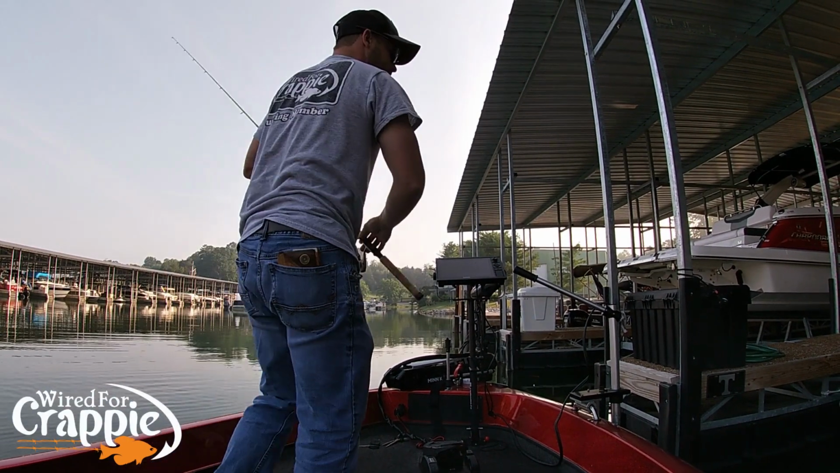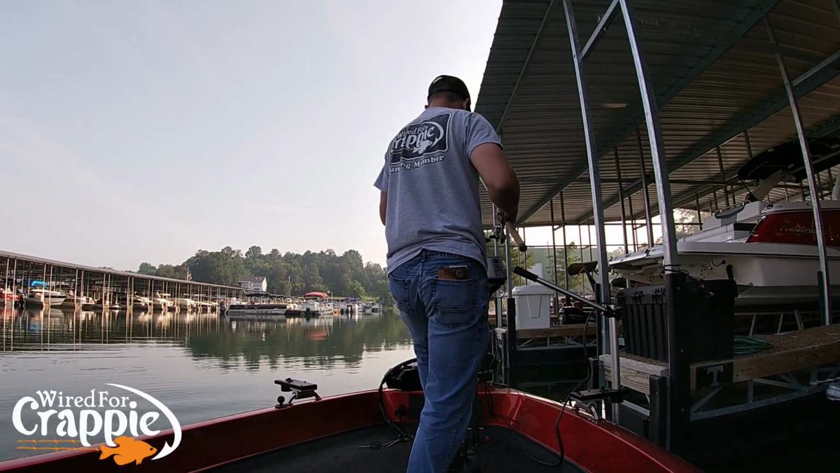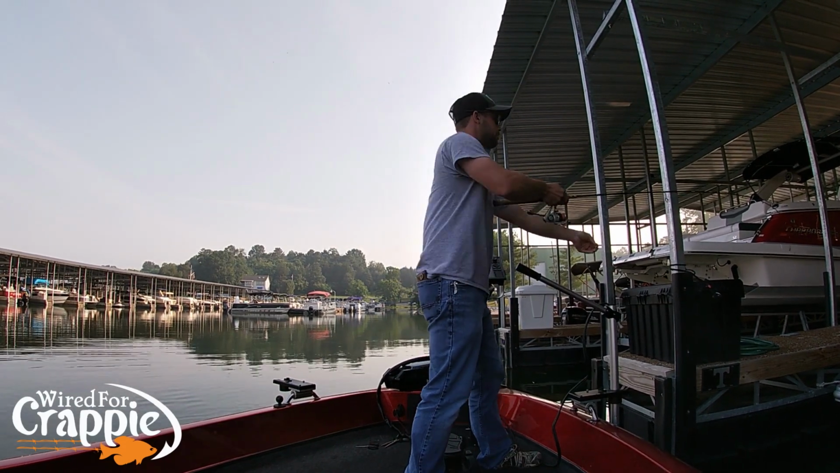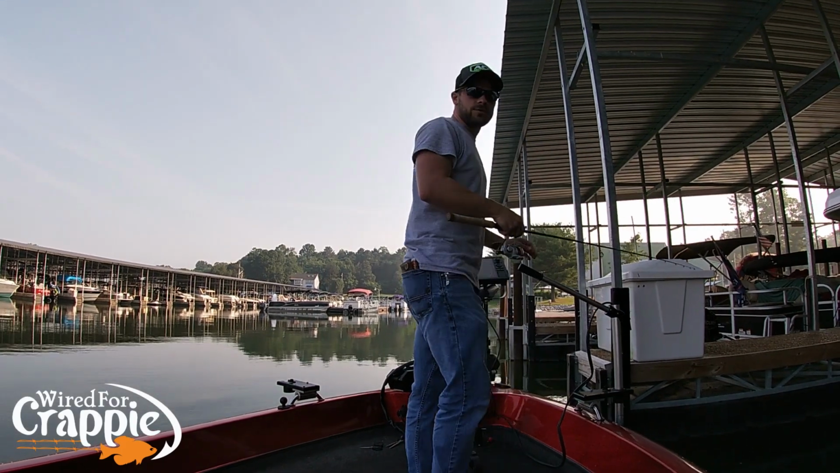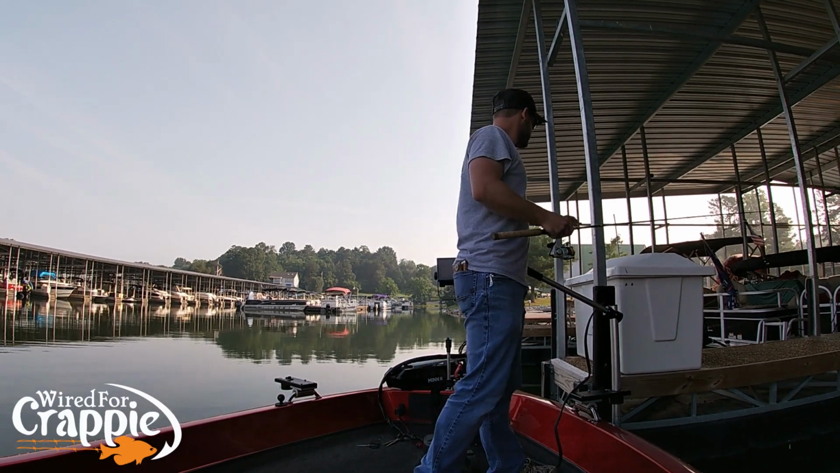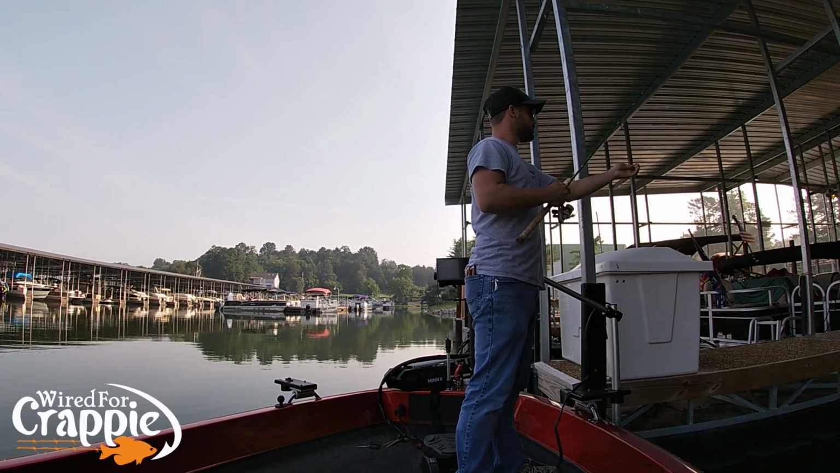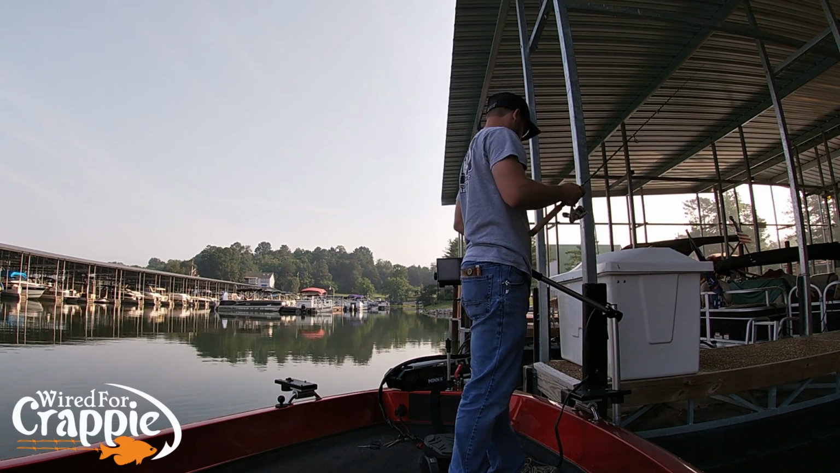Most of the time, if you're fishing docks, you're going to catch black crappie. You'll catch some white crappie out from under docks too, but most of the time, they're going to be blacks. So these fish are in about 14 feet of water, and they're just kind of sitting in the corner of these walkways here.